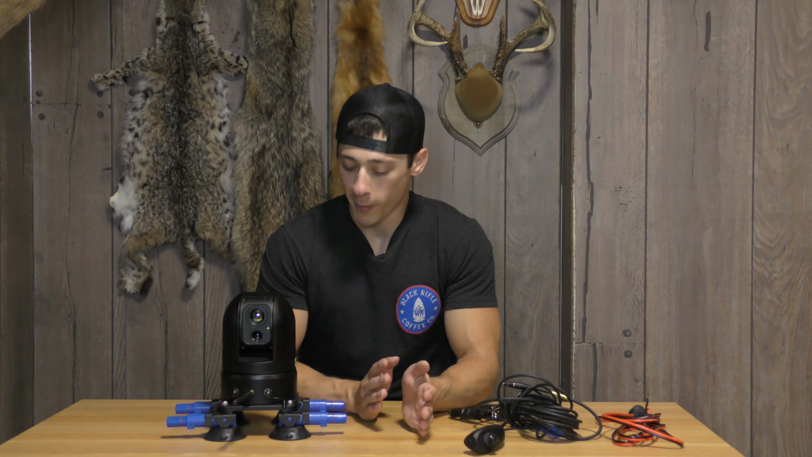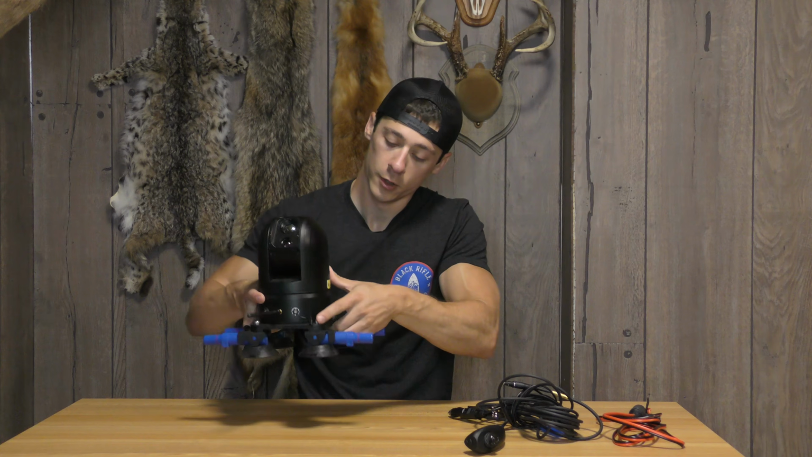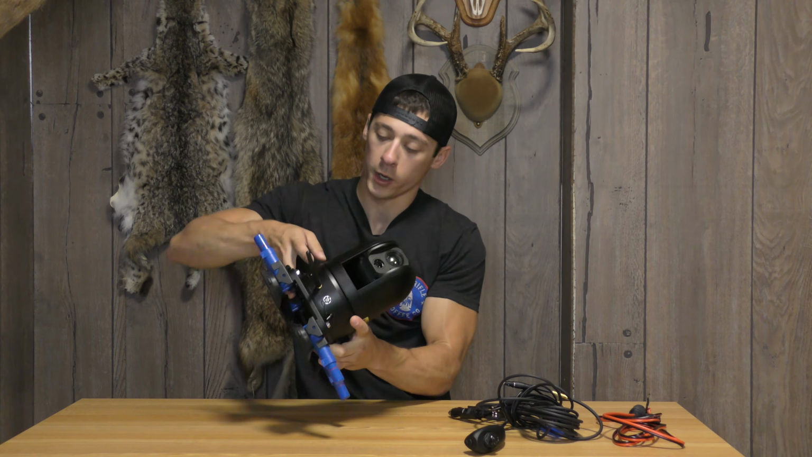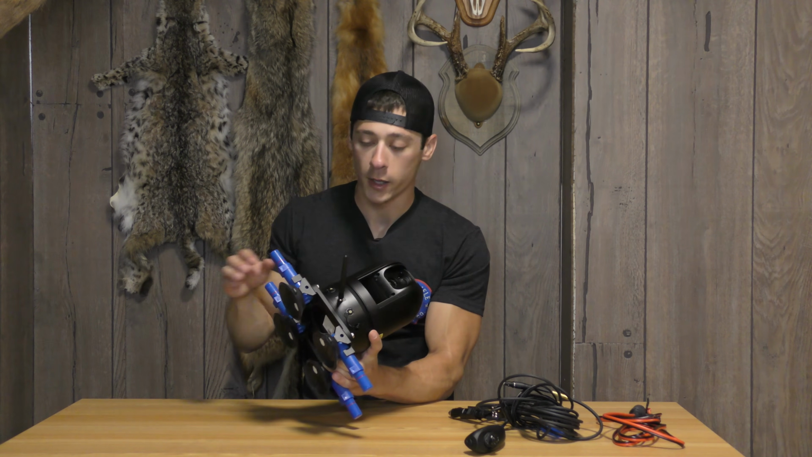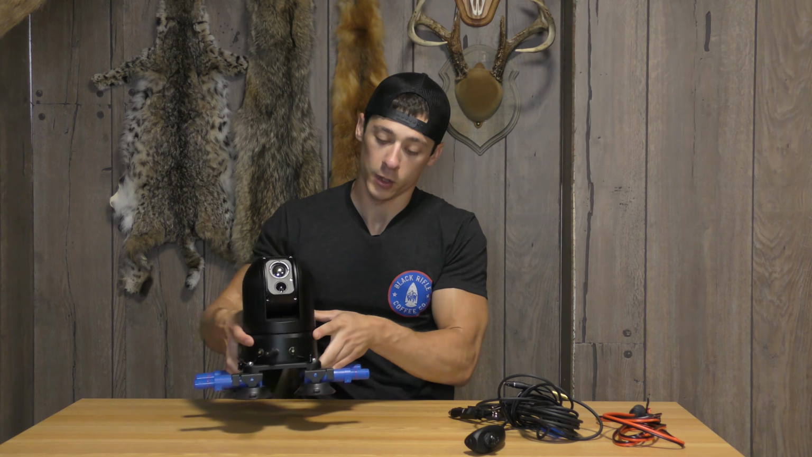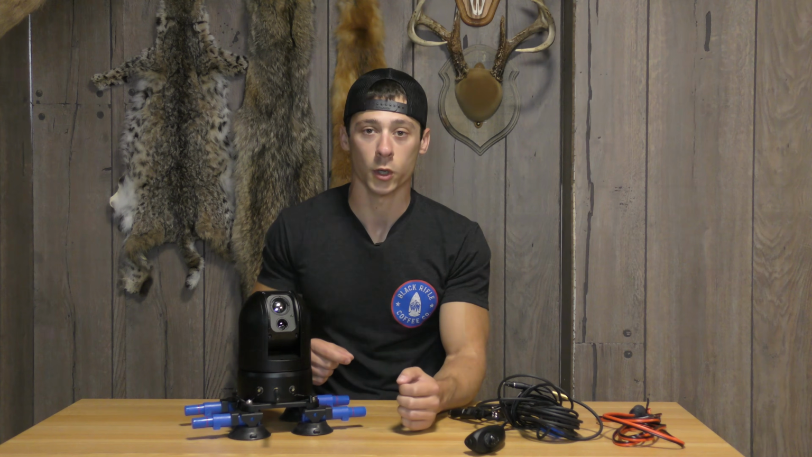If you don't like the idea of the suction cups, there's all kinds of different ways you can mount this up. Use your imagination. The camera actually mounts up to the suction cups. There's 4 bolts, 1 on each corner of the plate that the camera mounts up to. So if you wanted to make your own bracket, there's also brackets online that you can go ahead and buy, and then you can have a direct bolted up camera to vehicle surface instead of relying on these suction cups.